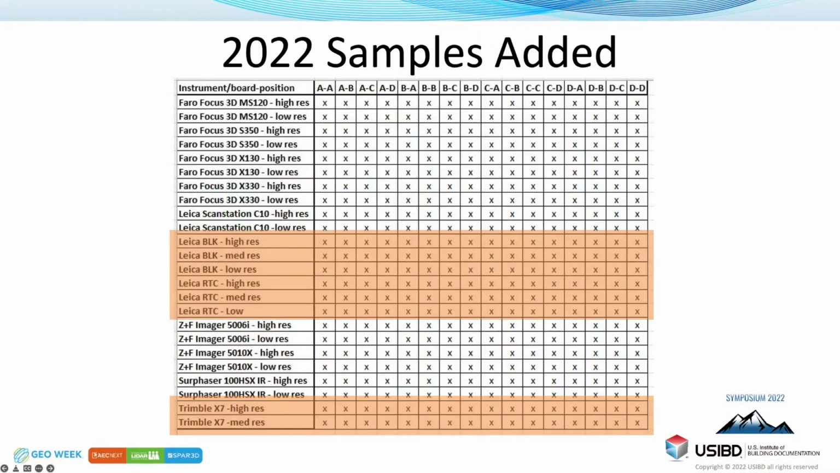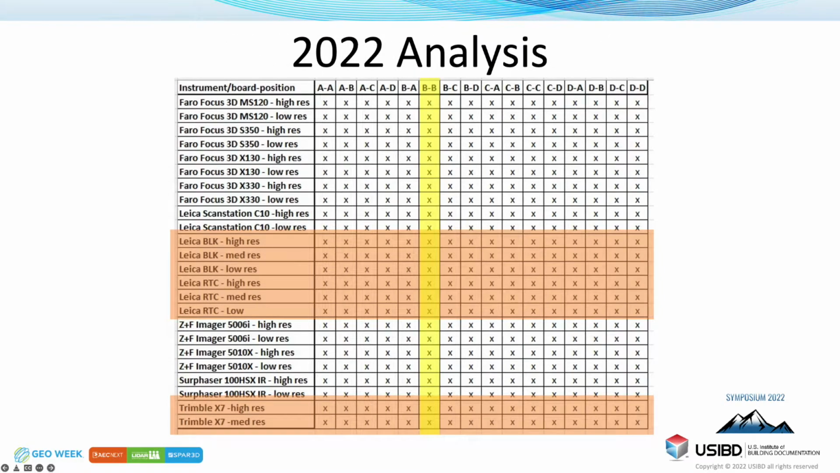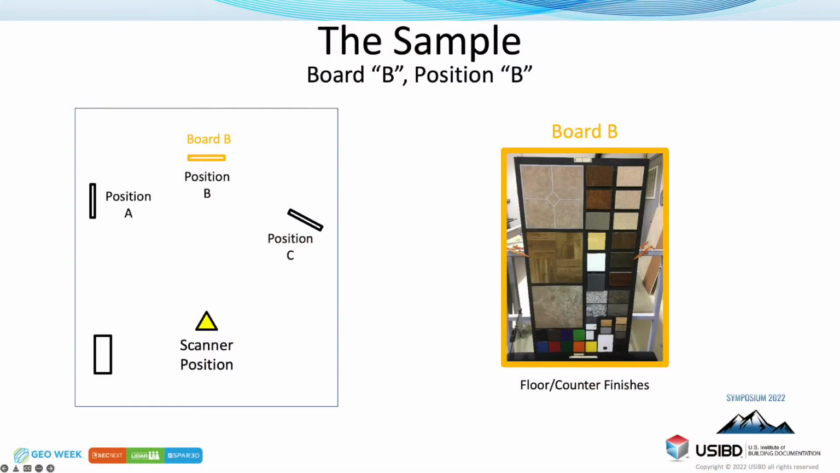Here are the samples we added. So we added a high res and a medium res from Trimble, and then high, medium, and low for both the BLK and RTC. And now, again, we're going to talk about the B board here. So this is floor and counter finishes, position B.